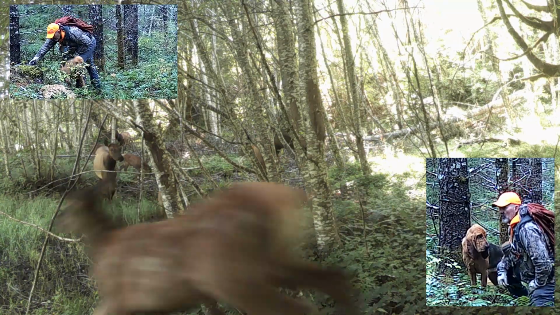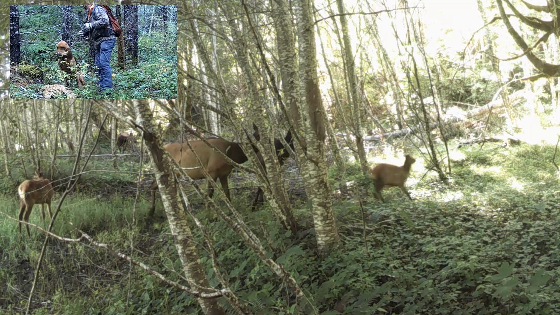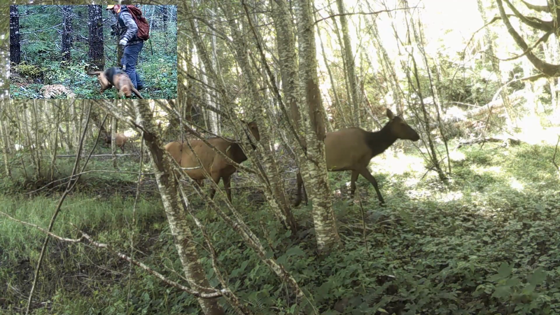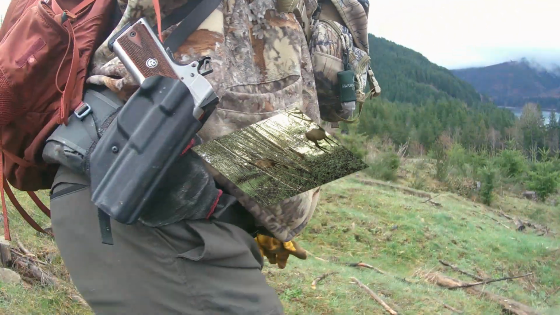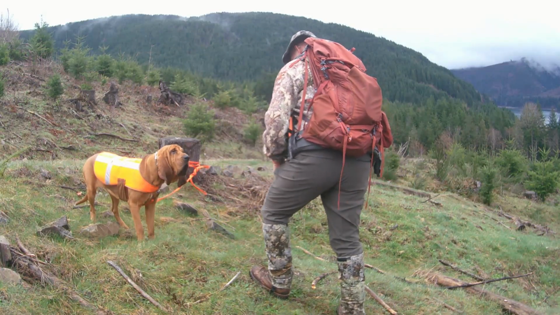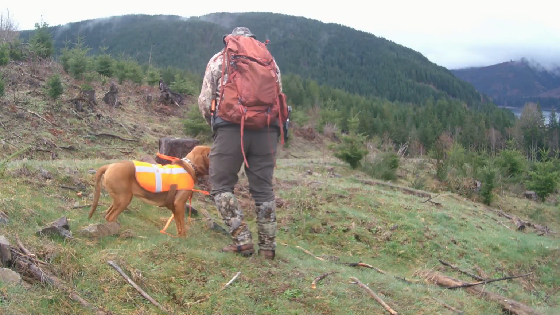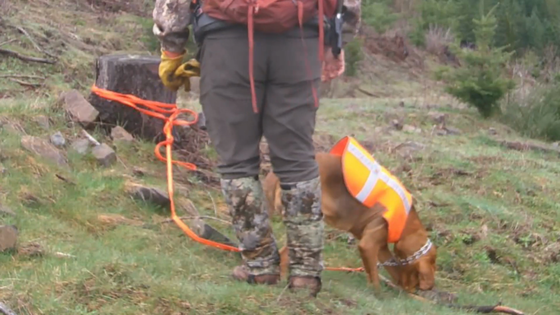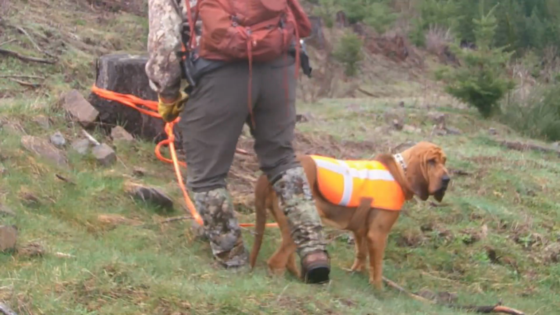I want to talk for a second about what I think is a bloodhound's strongest characteristic, and that's the ability for its mind to think and connect the dots. When I say connecting the dots, it's quite obvious when they're on trail. Scent is a fluid thing. It can go around corners, it can pool in low areas, it can disappear. Well, just following this scent is not enough.